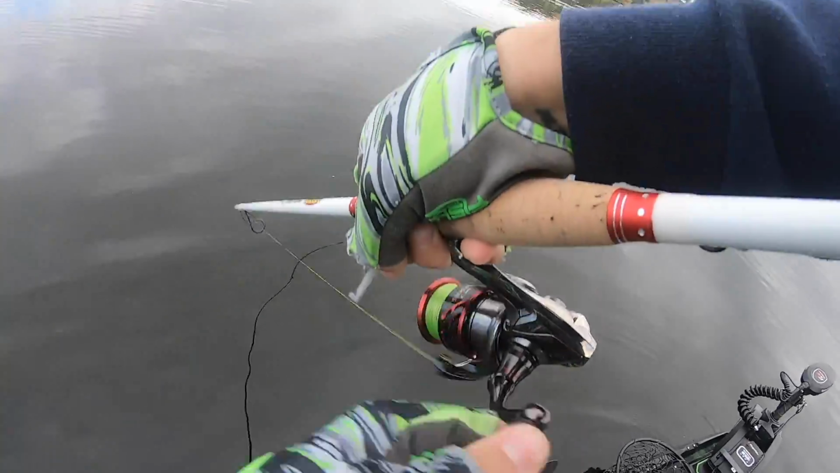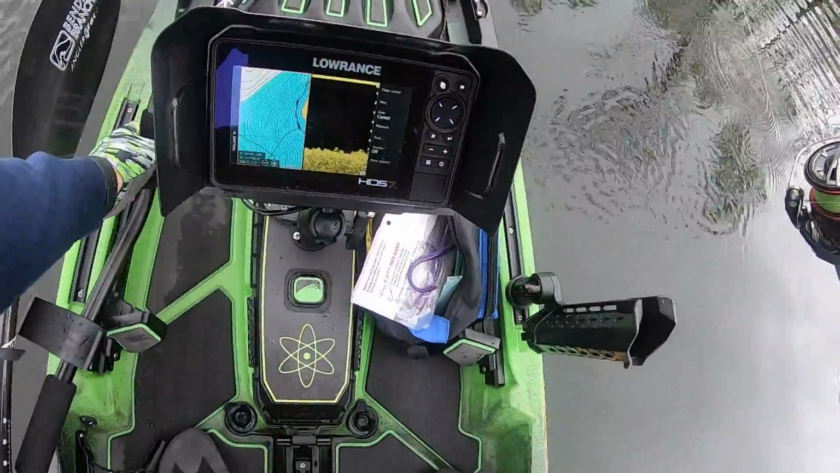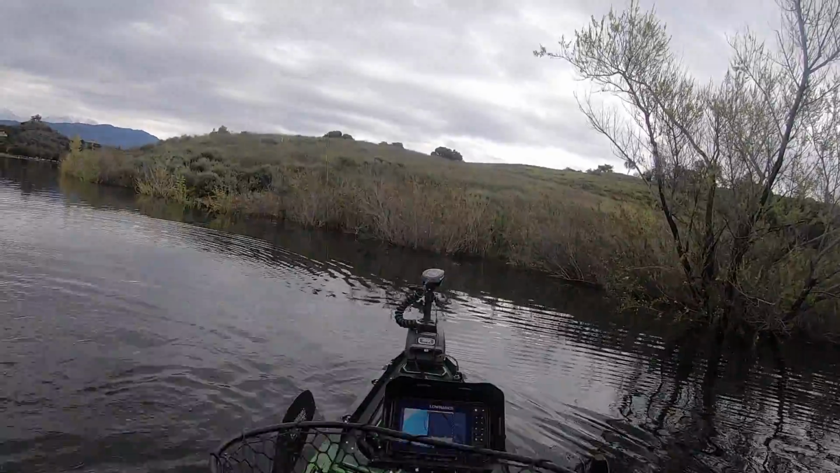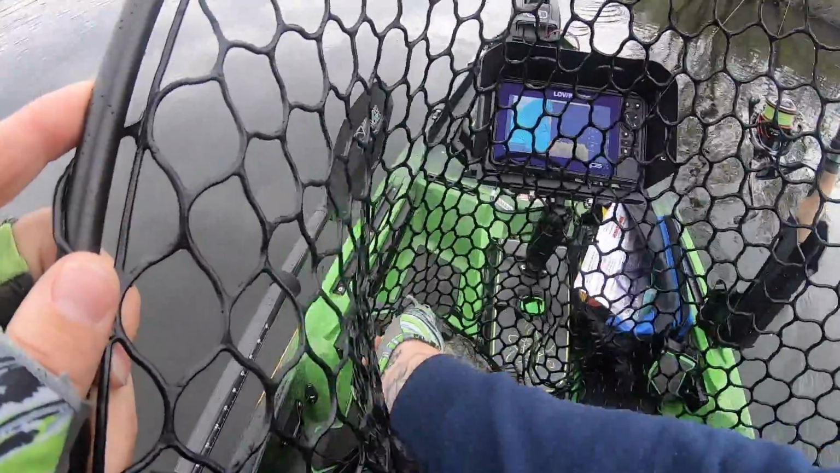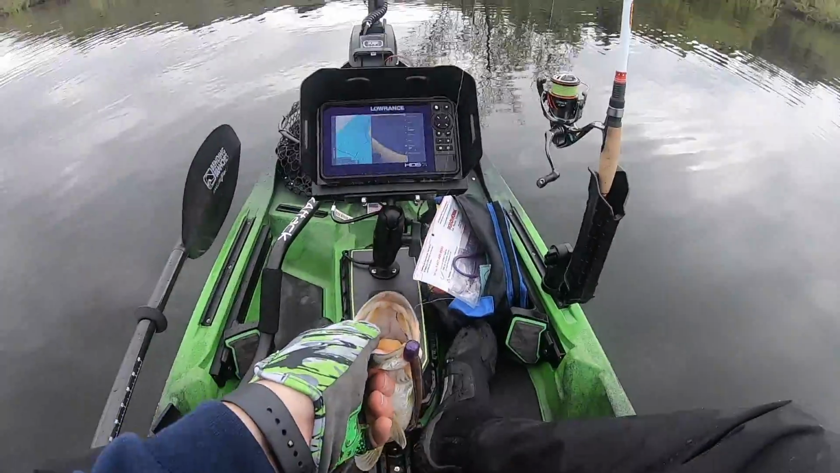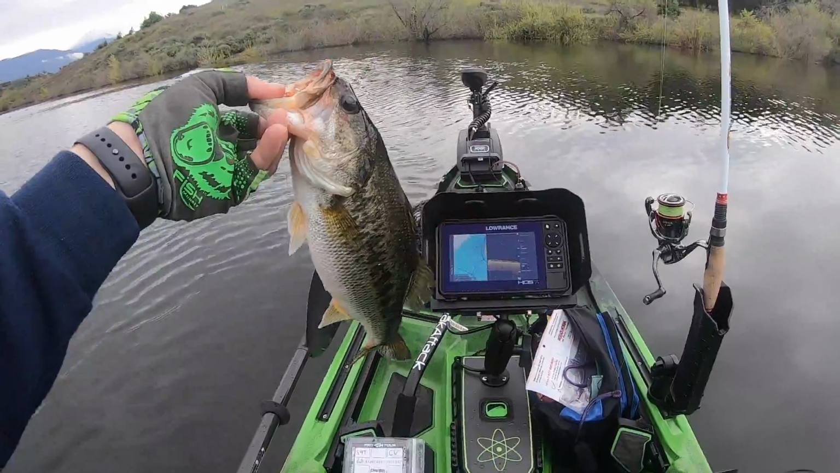There's one. Stupid worm, dude. Finally, a little bit of a better one too. Probably about a 16 or so. Maybe a 15 actually. Right through the roof of the mouth. 15.5 on the drop shot. Right in the roof of the mouth, man.